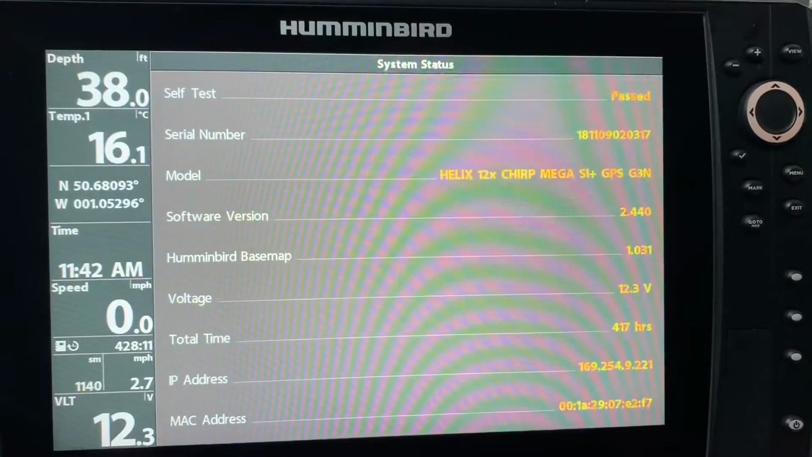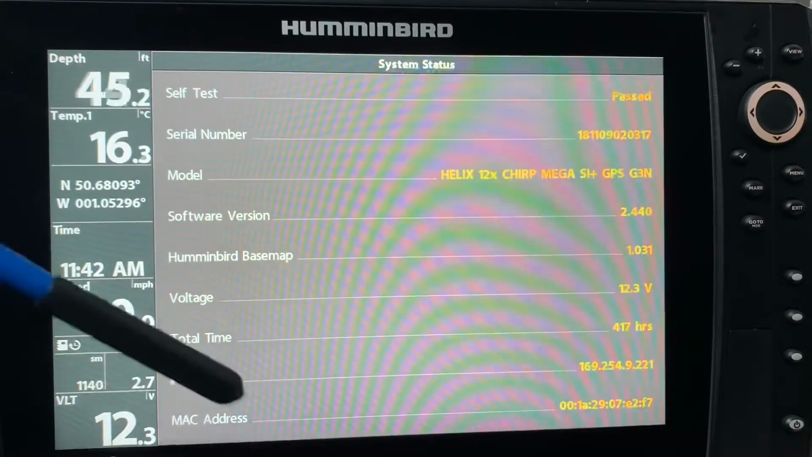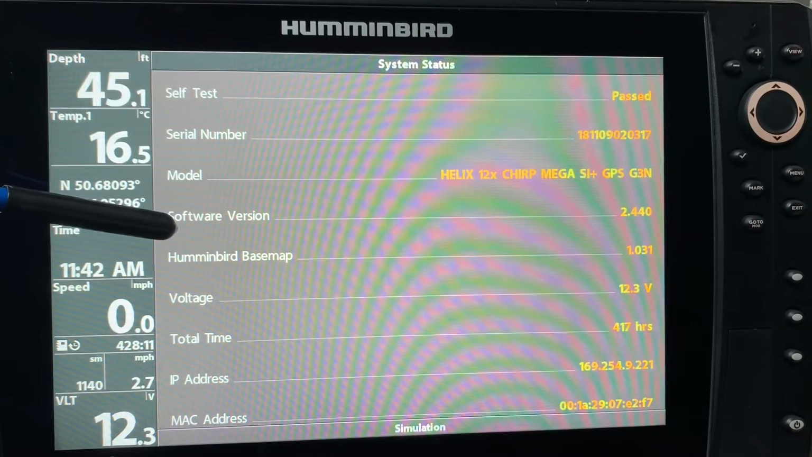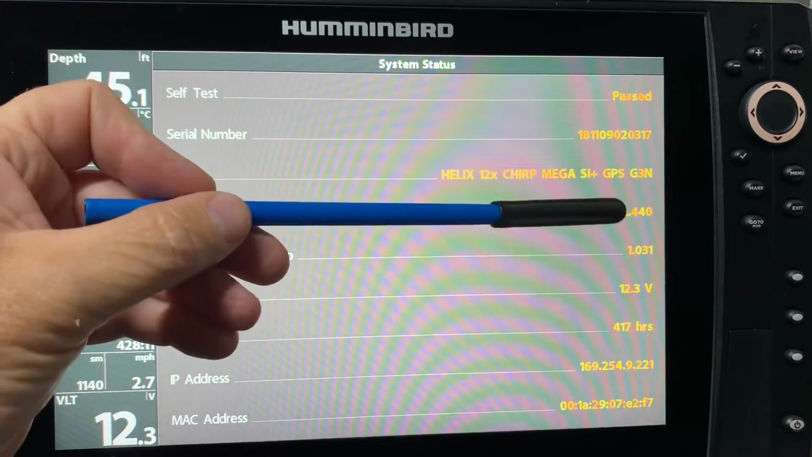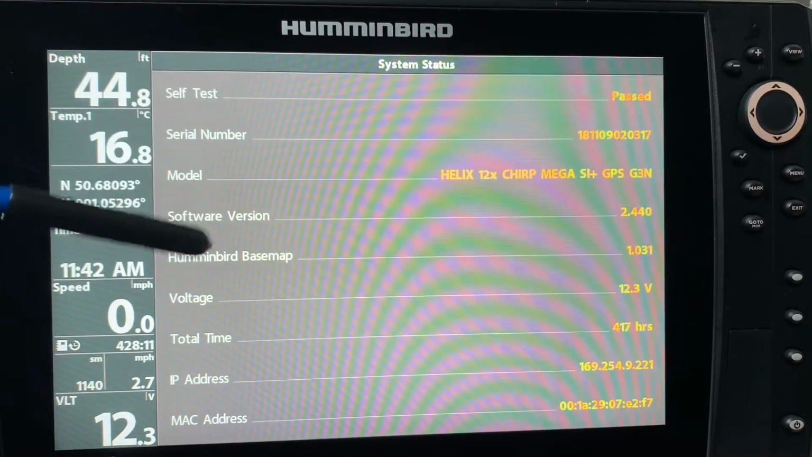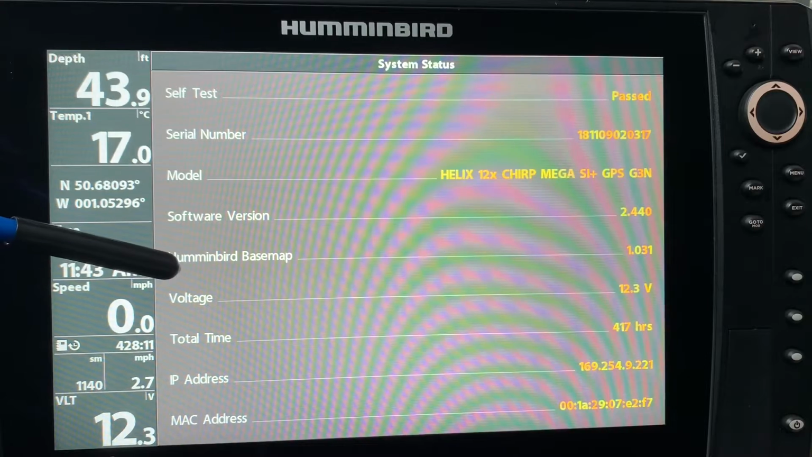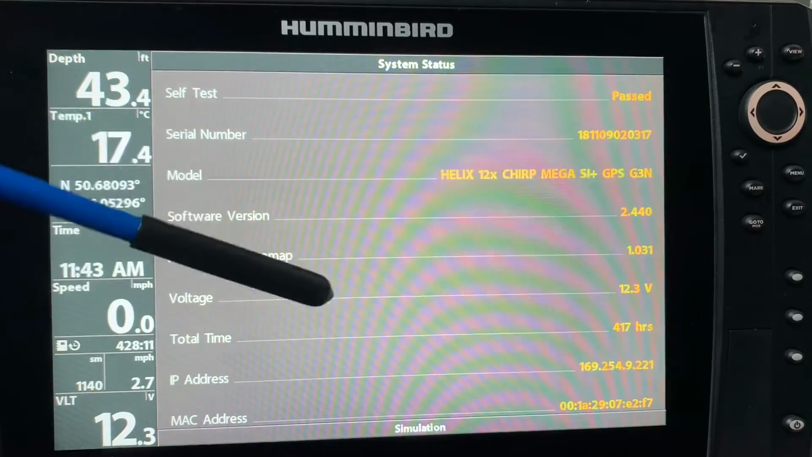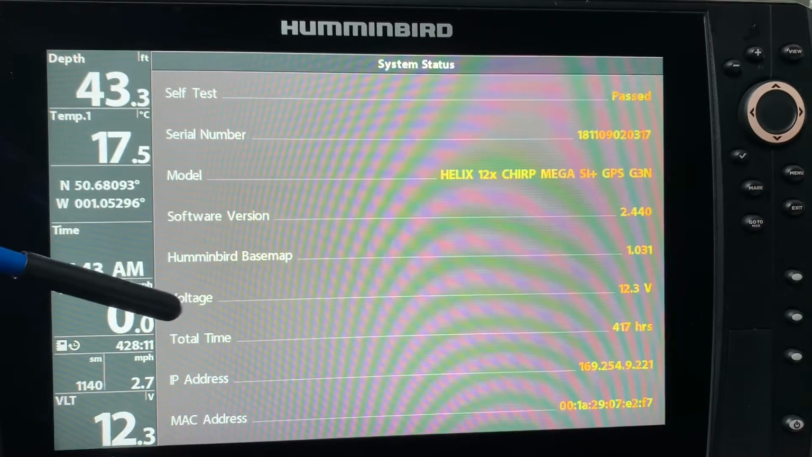System status. Well, that gives me lots of useful information. You can see my software version, as far as updates go, I'm at 2.44, which is the latest one. My Humminbird base map, which I did a video on, is now at 1.031. And it shows my voltage.